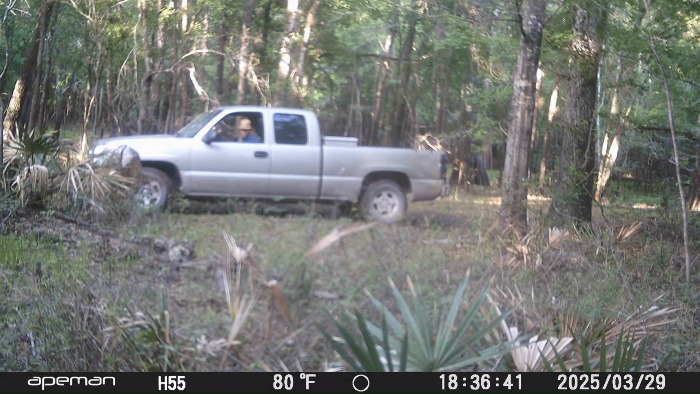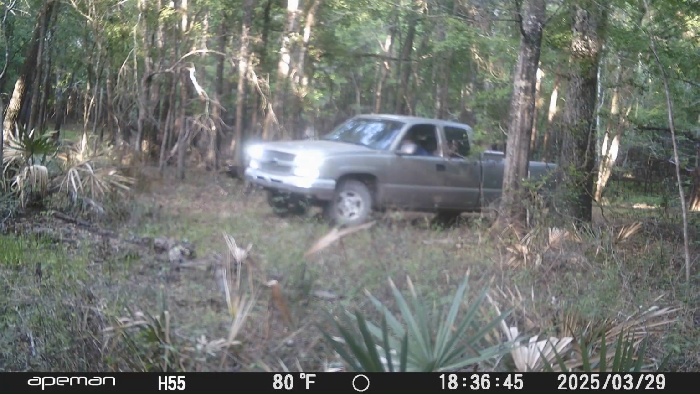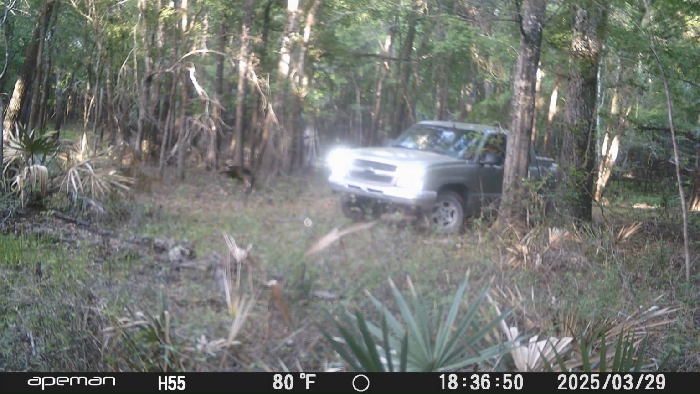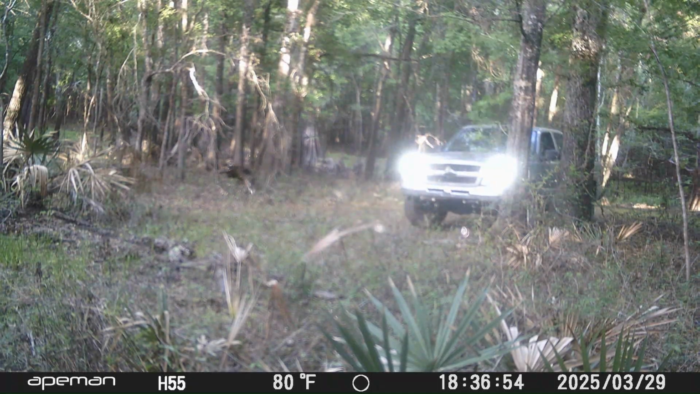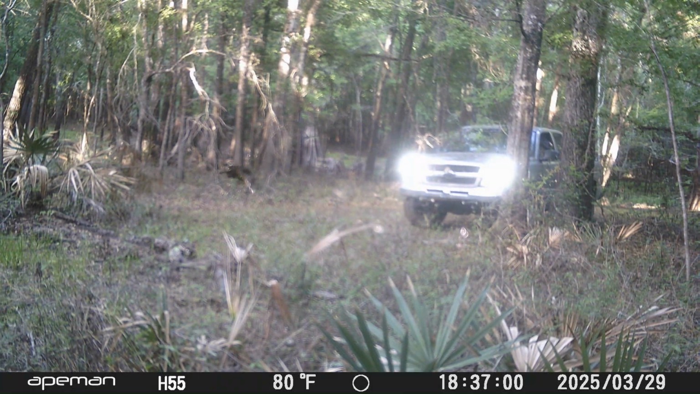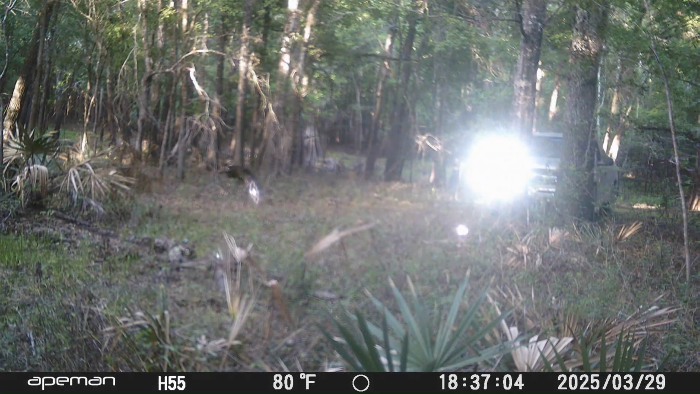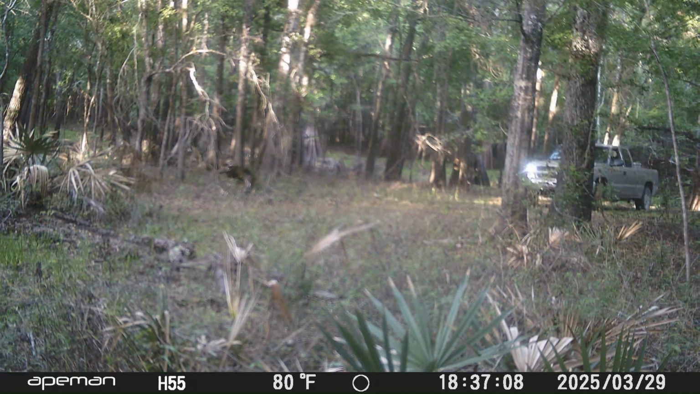And then here's one, this truck, he backs up and turns around. This right here seems to be a spot that people like to turn around or stop and park.